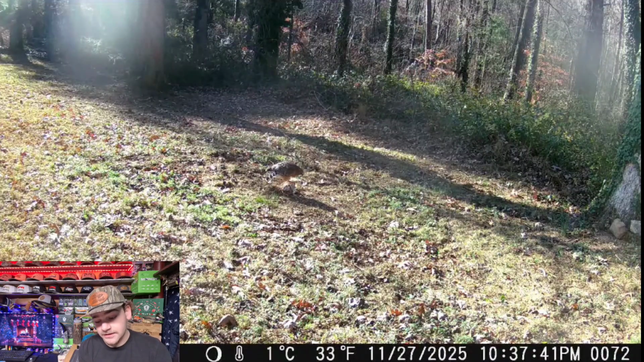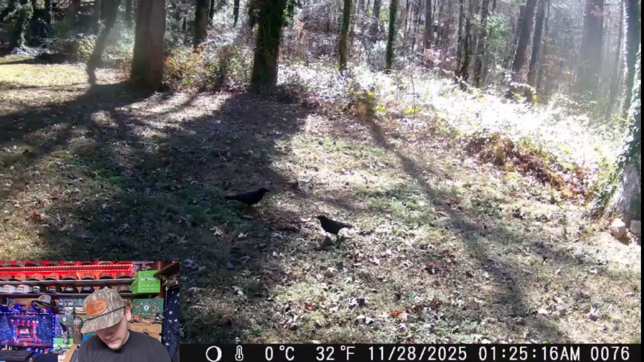I don't know how long they stay down there. We'll have to see. So it was 5 a.m. to 10, so that's at least 5 hours, which they probably fly off and then come back. They're not just down there for 5 hours at a time. Go ahead and move on.